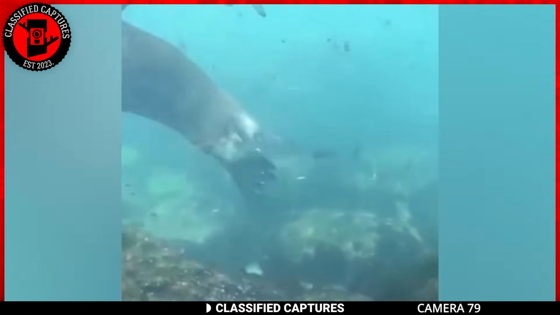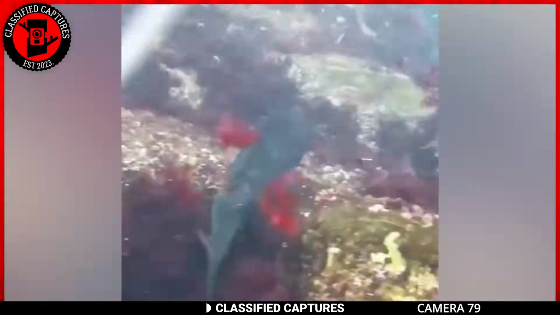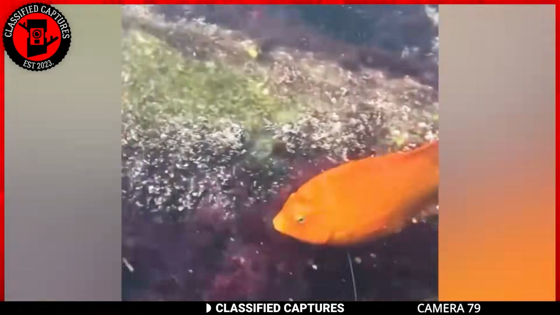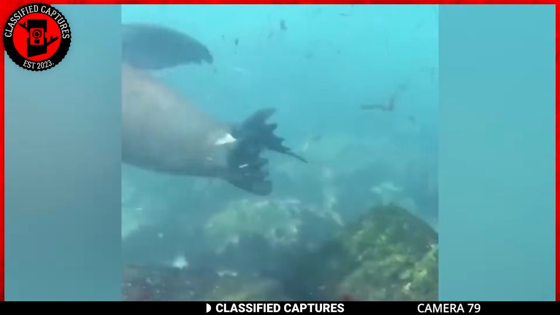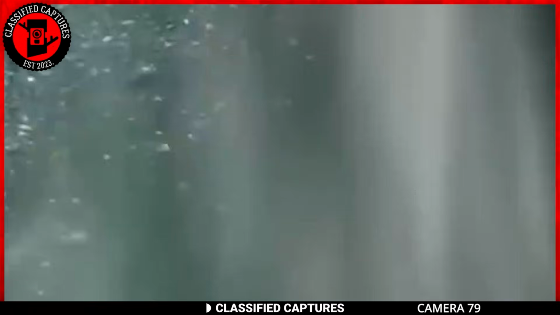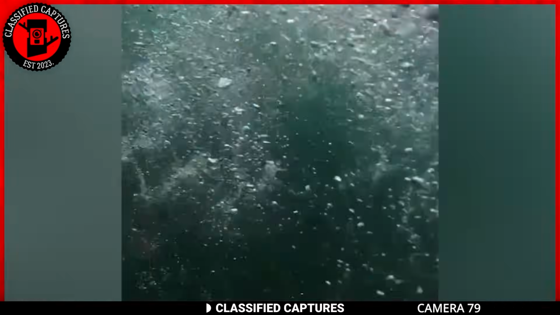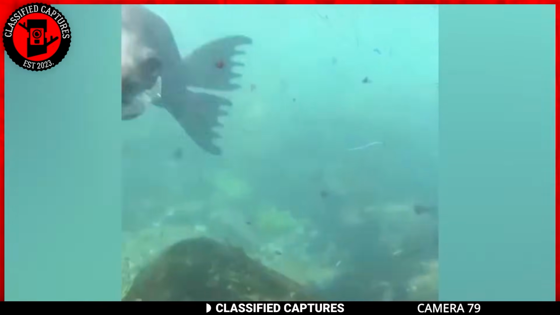It could be due to the animal feeling territorial, protective of its young, or reacting to perceived threats. In some cases, individuals may not be fully aware of how to interact safely with marine wildlife, which can lead to misunderstandings and conflicts. While we can't tell which of these is responsible for the sea lion's attack, it serves as a reminder that these animals can also be dangerous.